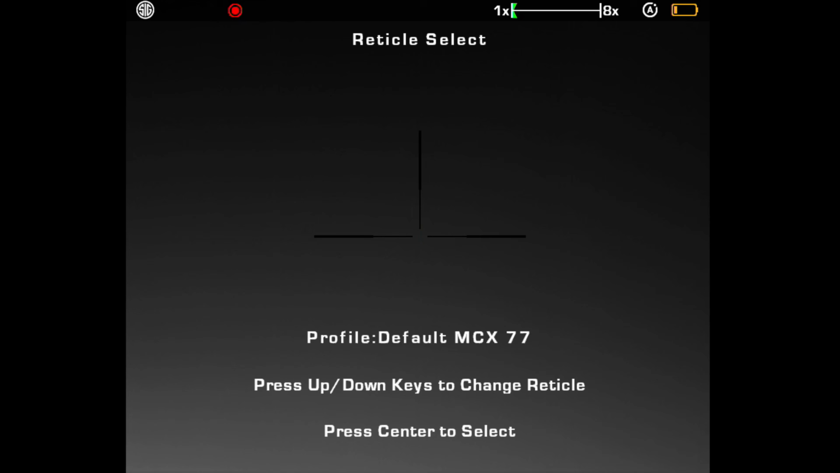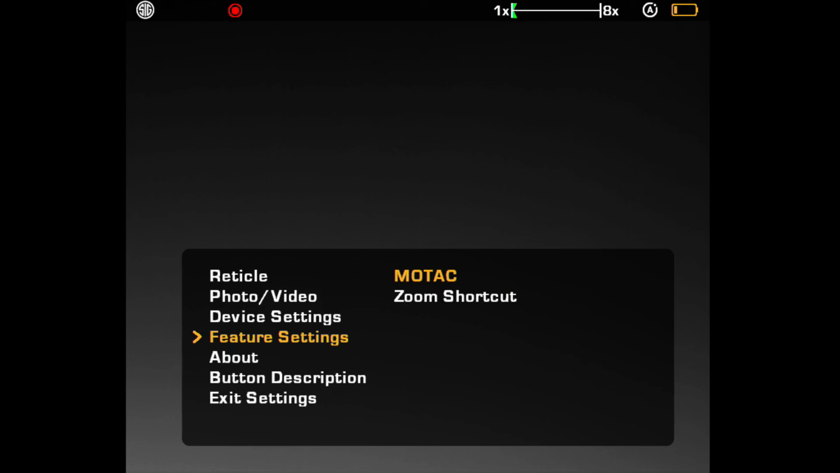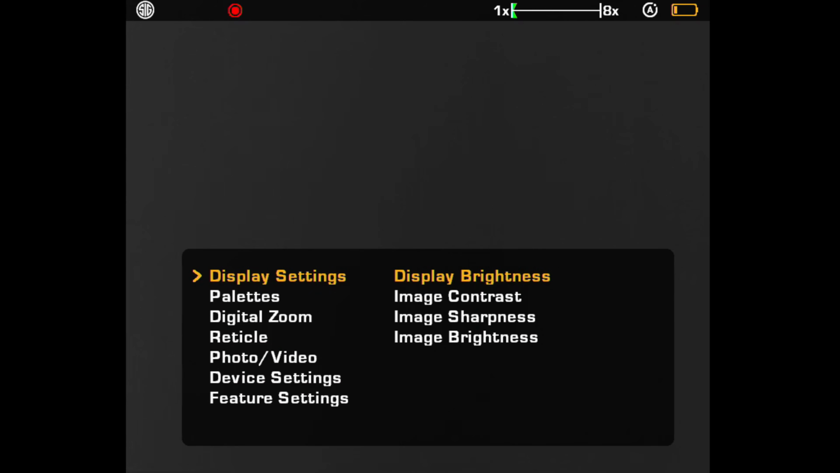Then we're going to go ahead and go back, and you can change the colors, photo, video, the recoil, record, device settings, feature settings, zoom shortcuts, button description. I told you about this already. Check that out in case you forget how things work. You can go in and see what those are set at. So very simple, easy to use menus, and a lot of information on there.